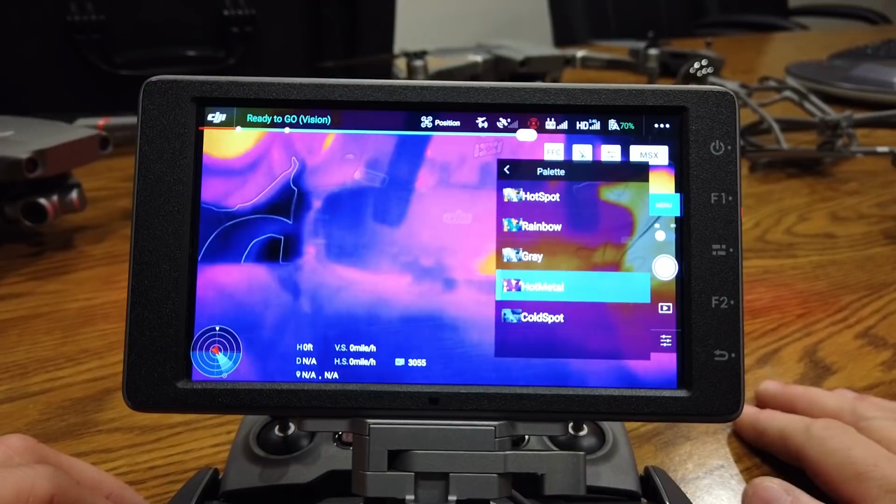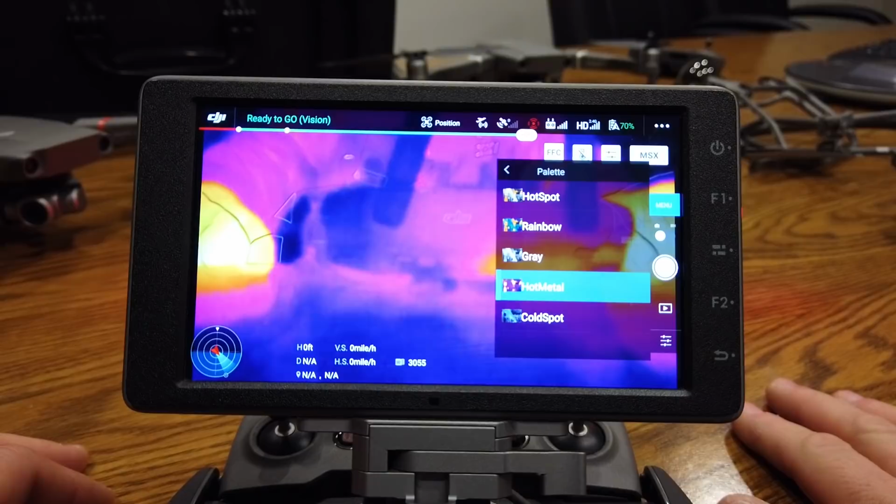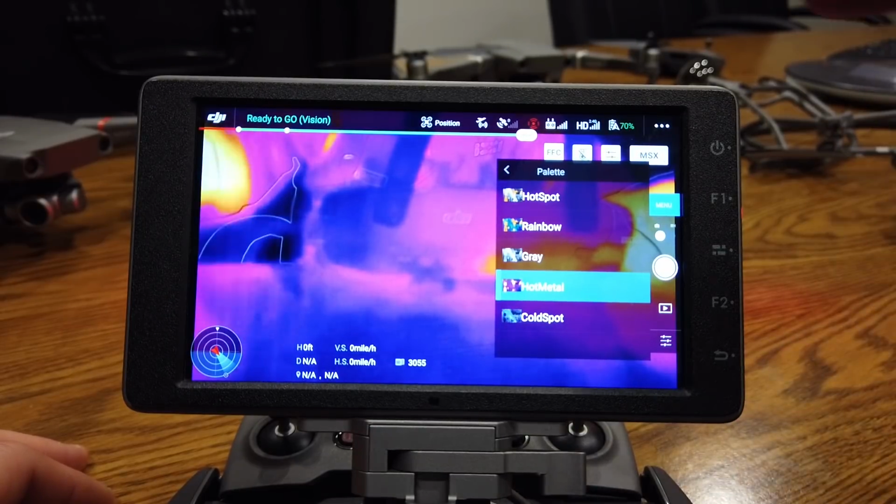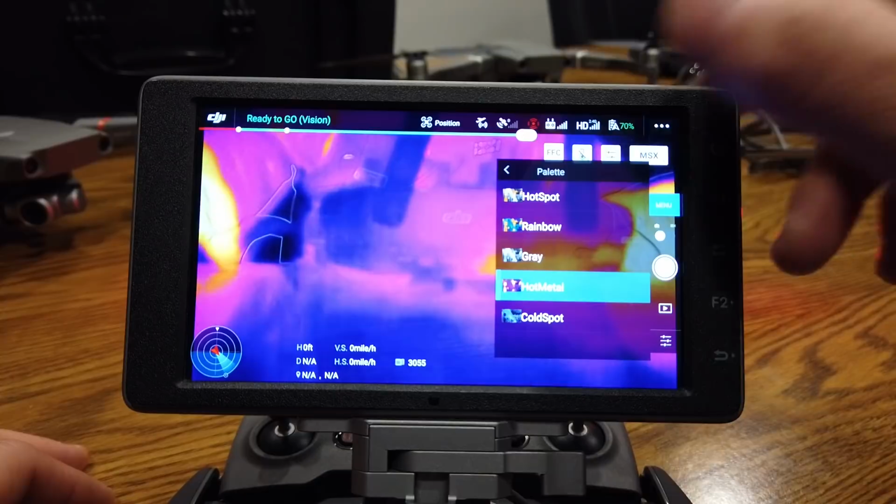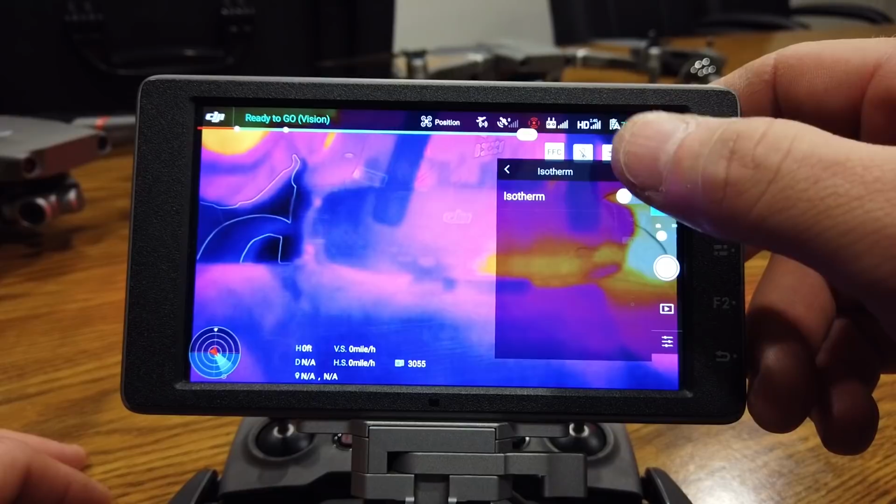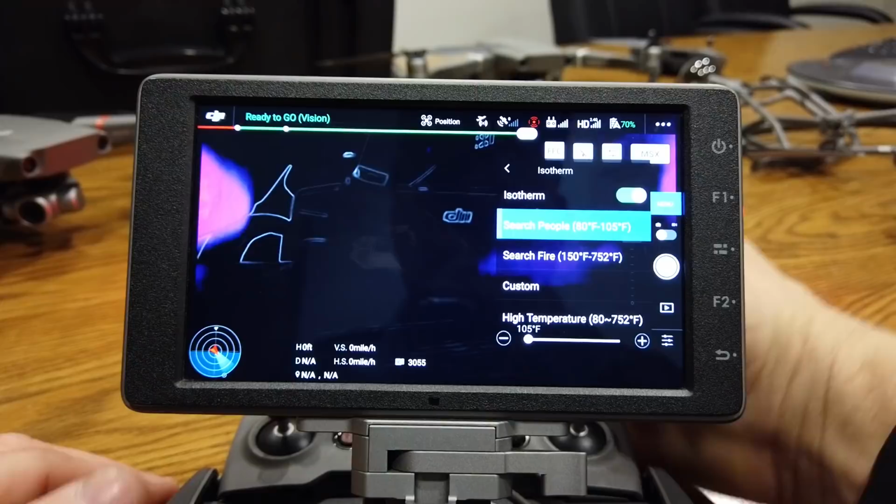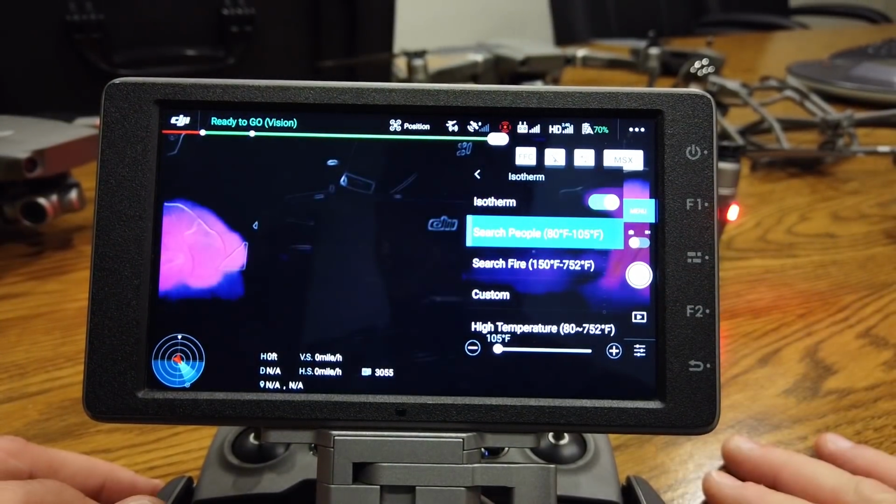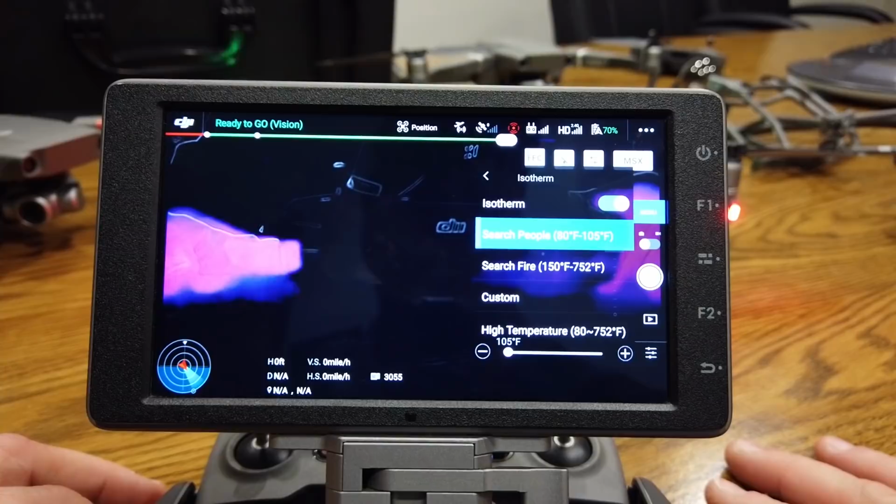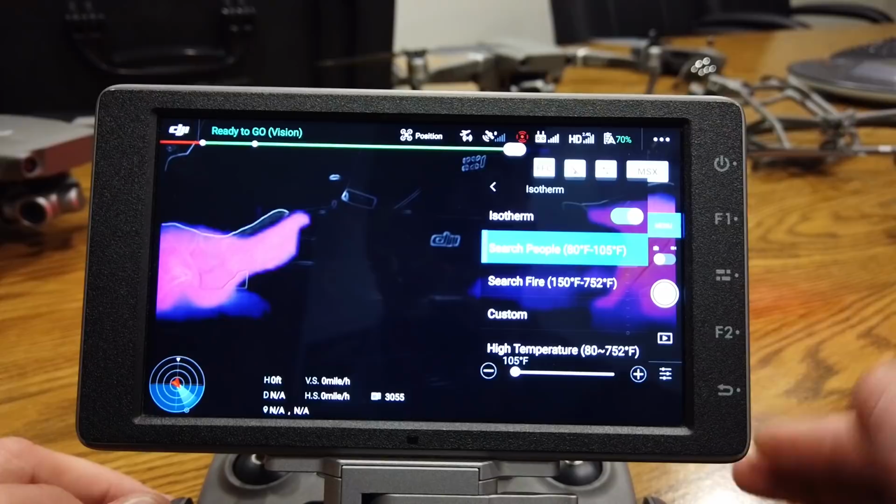Color palettes, so these basically tune it for whatever you're looking for in particular. We have a subset on this Mavic 2 Enterprise Dual. We have 5 of them in your normal mode, and then we have 5 more when we turn on isotherm. So if we turn on isotherm, which is a very nice feature, now you can see everything went black, but you can see my hands over here stand out significantly. That's one of the things isotherm does. It's kind of a crutch, if you will, to really help you see stuff that normally you'd have to look a lot harder for.